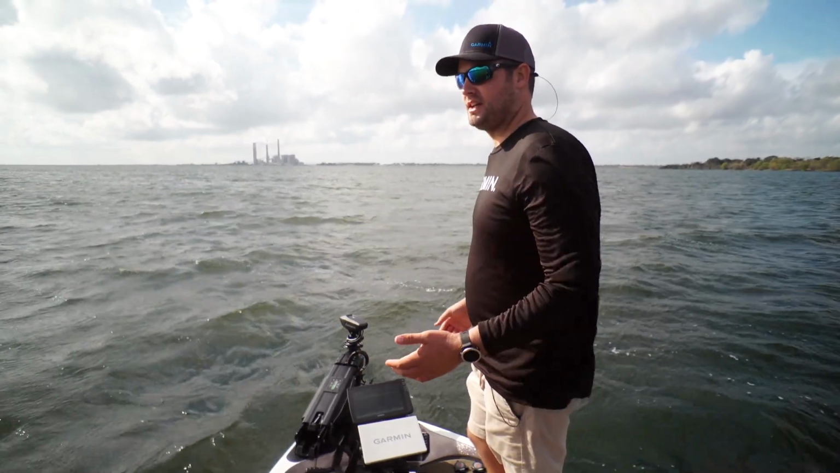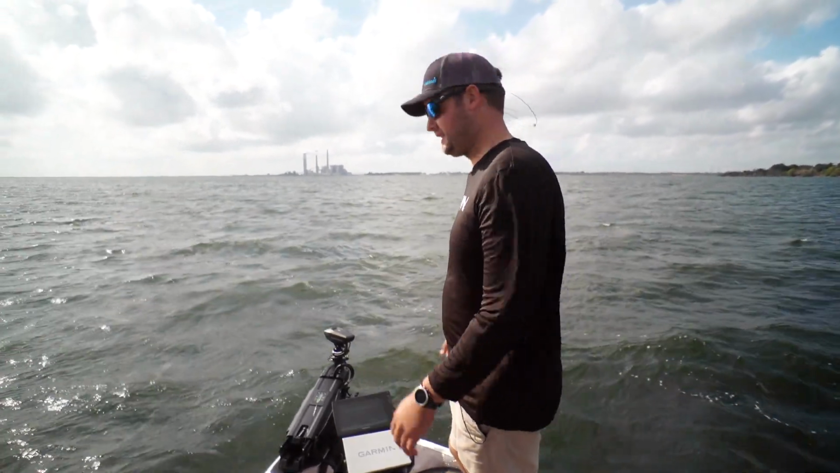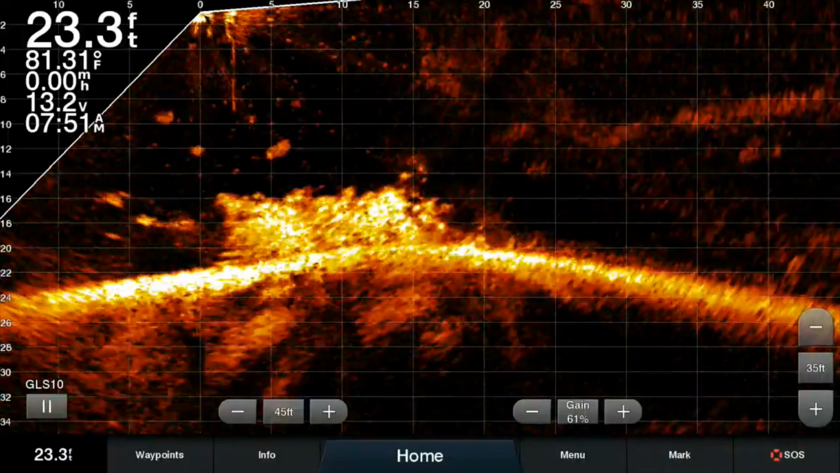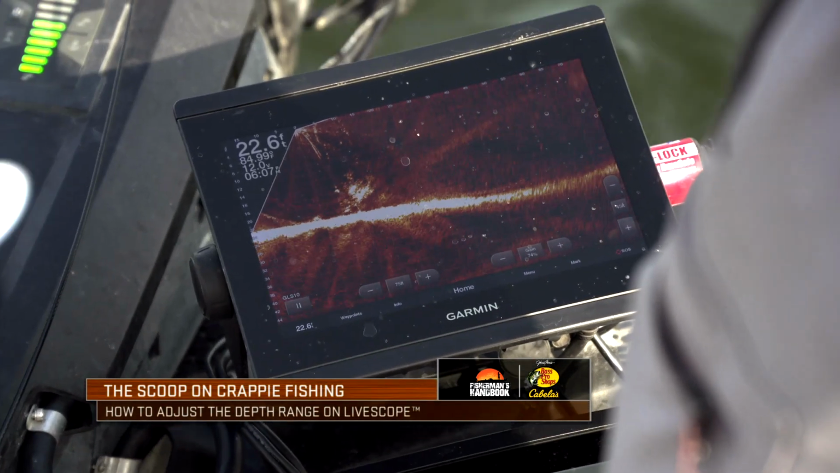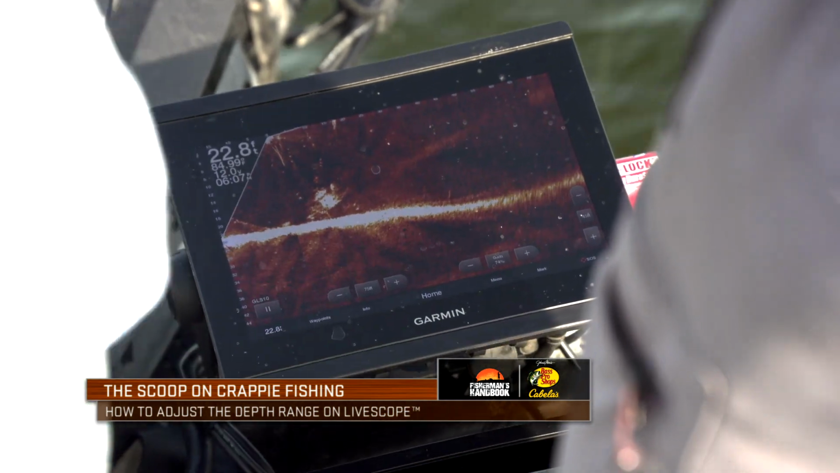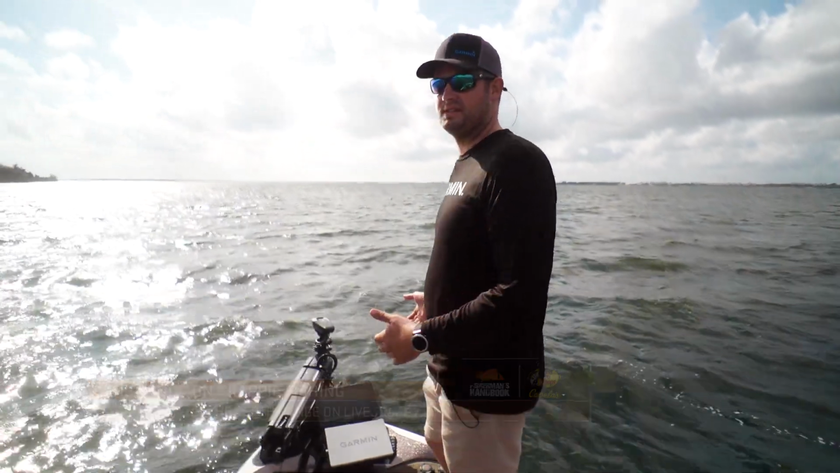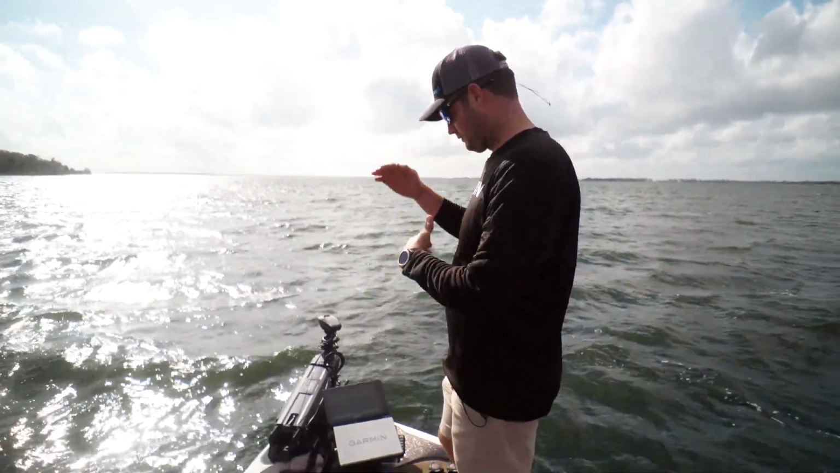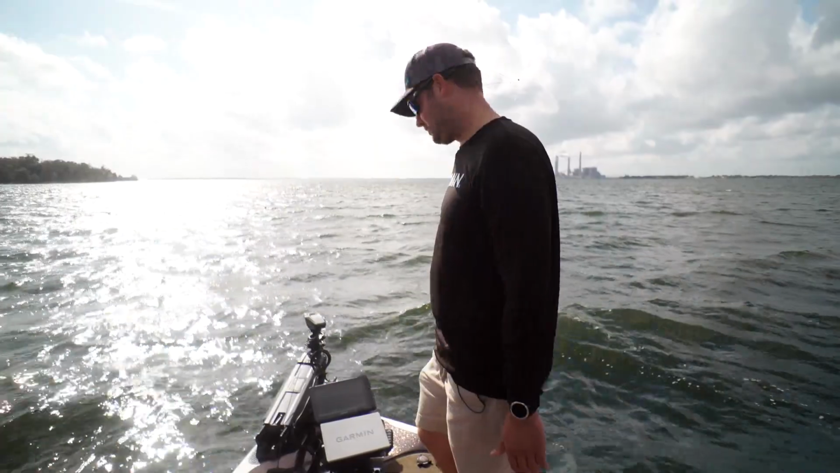Garmin has introduced a depth button for live scope right on the front of your Panoptix screen. What's really nice about that is it helps you maximize your screen. If you have your depth range set really deep when you're out deep and then you start moving shallow, maybe chasing fish up shallow, you need to change this depth feature to maximize the full length of your screen. And that's really easy to do with the new buttons.